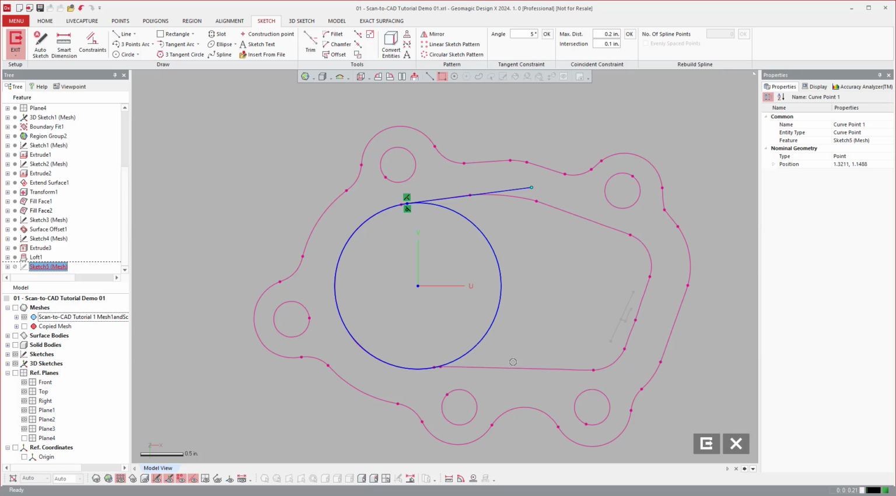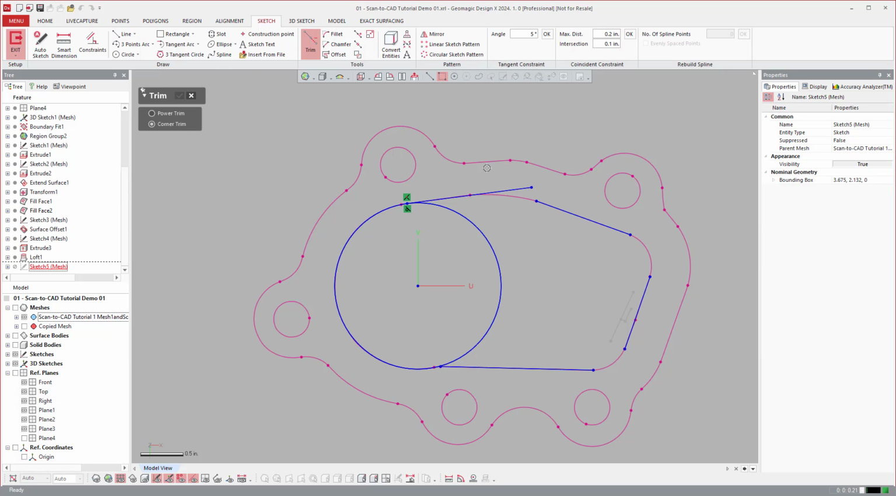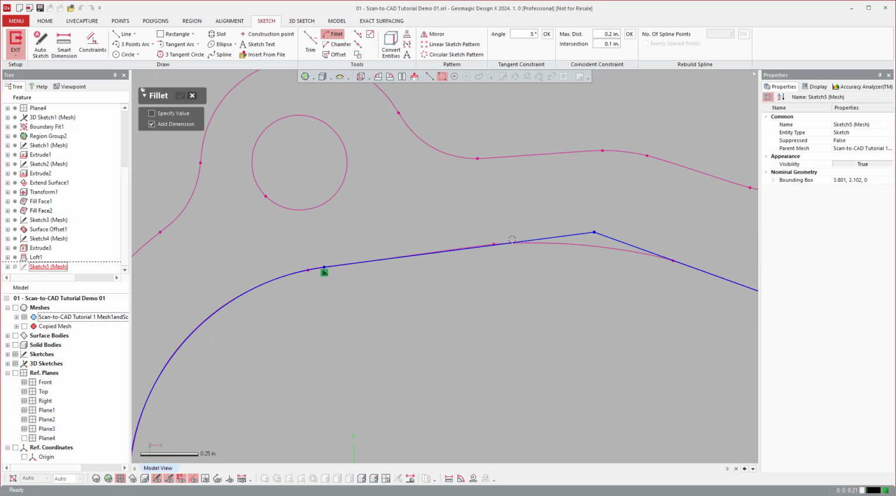So dimension everything. That doesn't look like it has tangency. So I would just fit here. Corner trim all this. And then power trim this. Oops, that's because I didn't extend this. There we go. Add fillets if you want this to all be dimensionable, right?